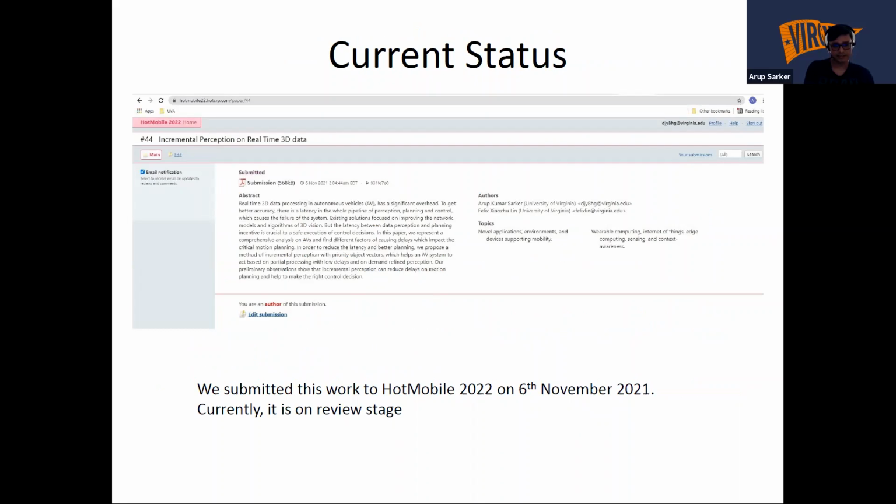So this is the current status of the work. We have submitted this work to Automobile 2022 on 6th November 2021. Currently, it is in the review stage. We are hoping it will be accepted.